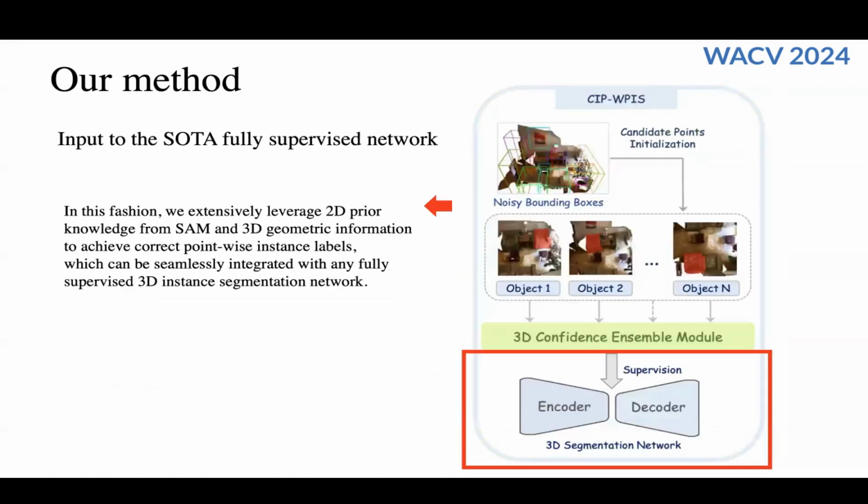In the final step, we feed these accurate instance labels to a fully supervised instance segmentation network. Because a fully supervised instance segmentation network is very powerful, our result is very high.